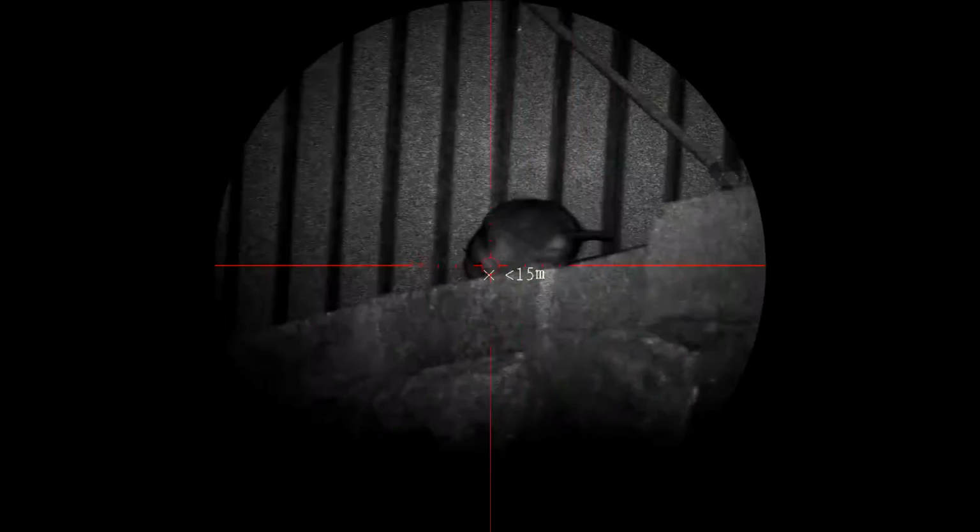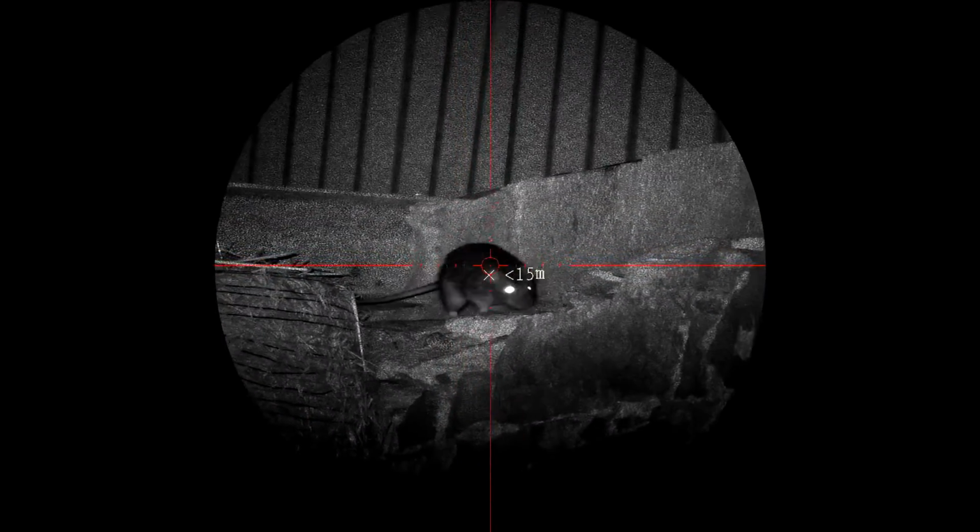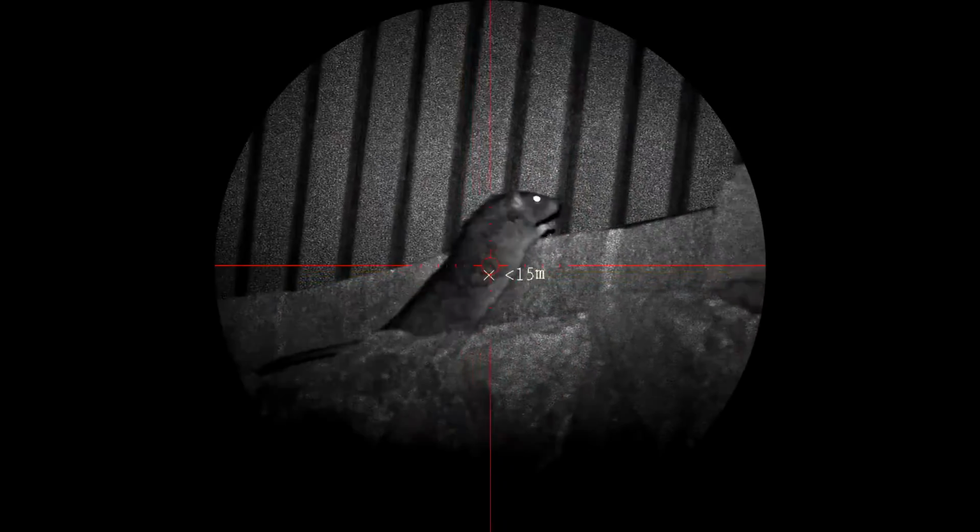Here you can see I'm patiently waiting for my chance and watching these running back and forth. Not frustrating at all, of course, and waiting for them to stand still long enough for me to shoot them, but my patience was eventually rewarded.